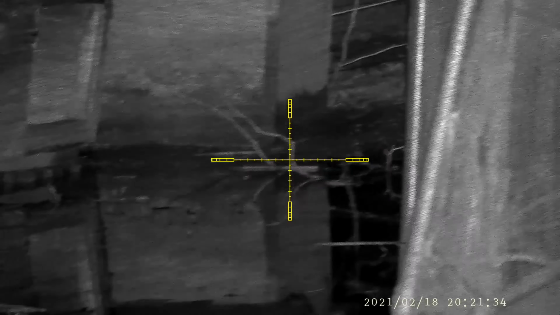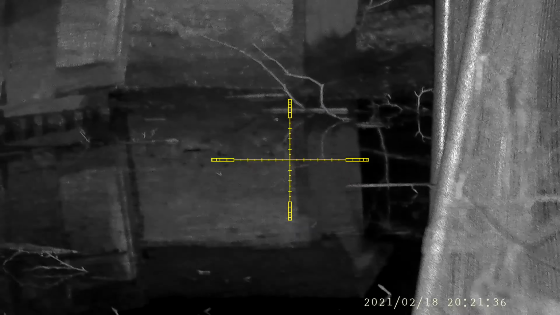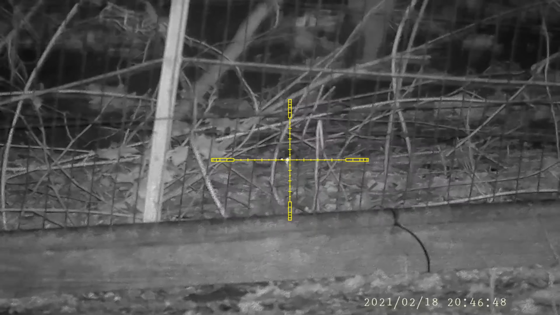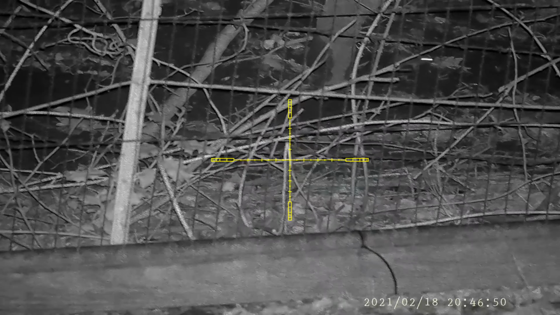Wasn't sure at the time whether I'd actually got that rat, but I did pick it up behind the chicken coop. From the way that ran off, I'd say that was definitely a mouse.